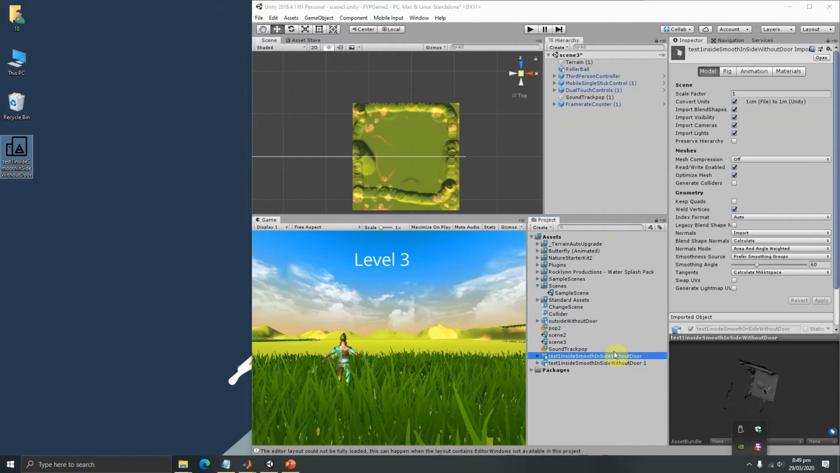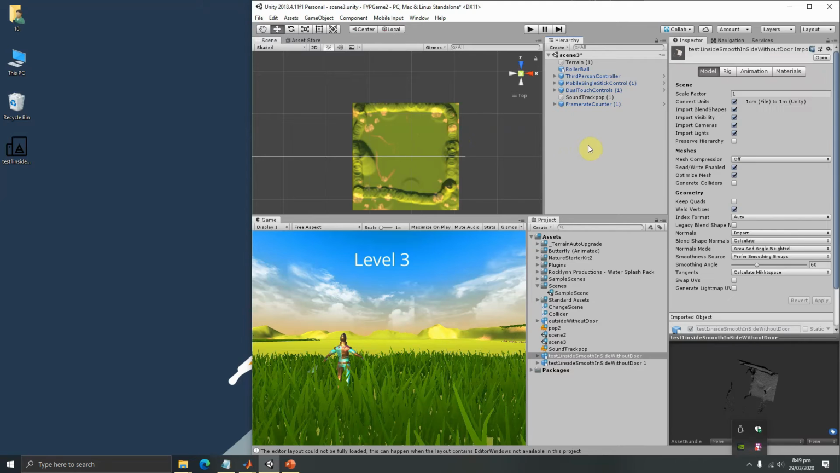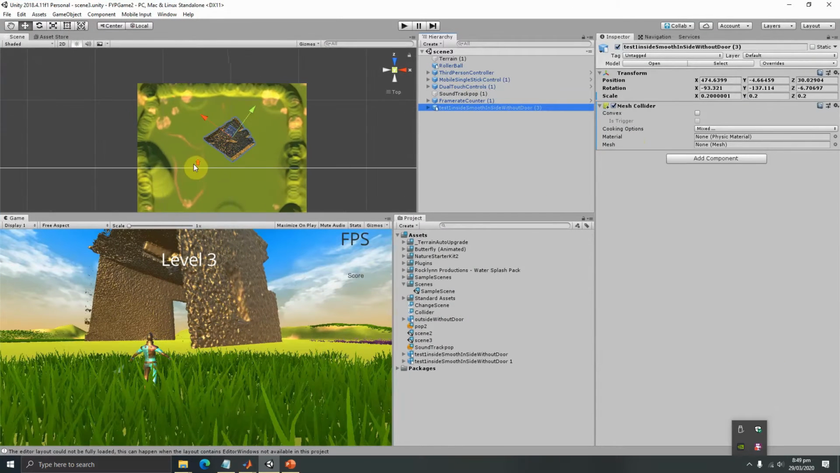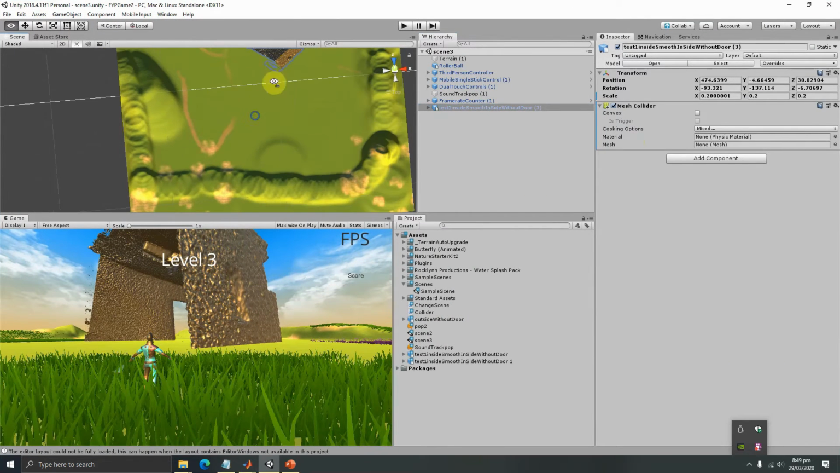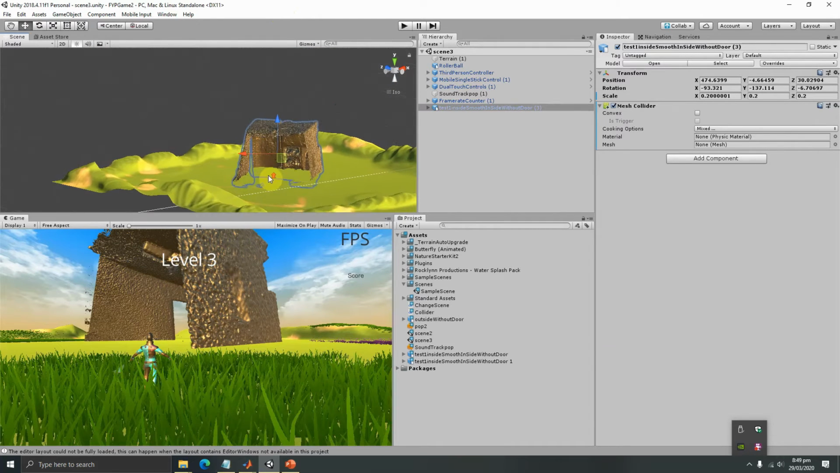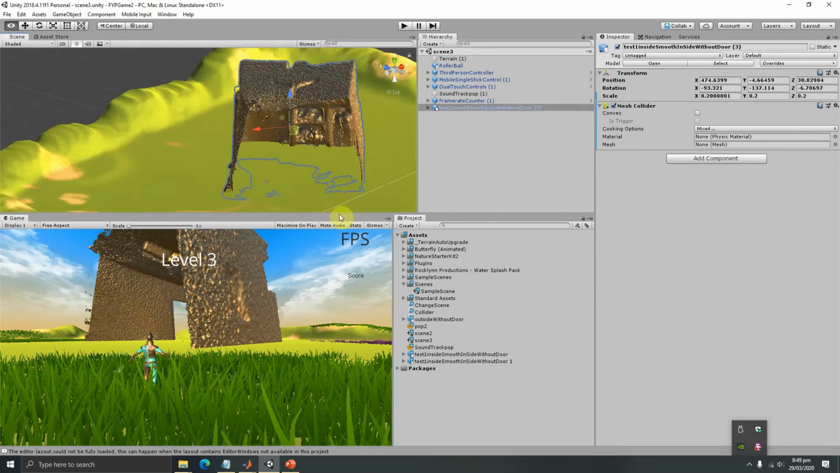Here the file is imported, and we can place our environment into Unity. You can see here we have same environment in our Unity. I can show you different perspective. You can see the same map we have just imported into our gaming environment.